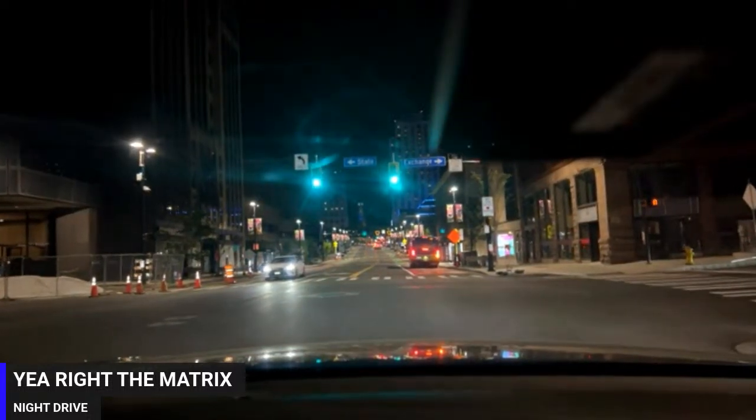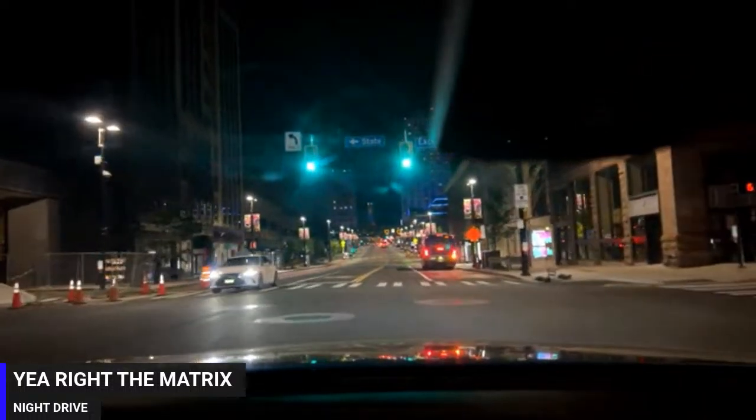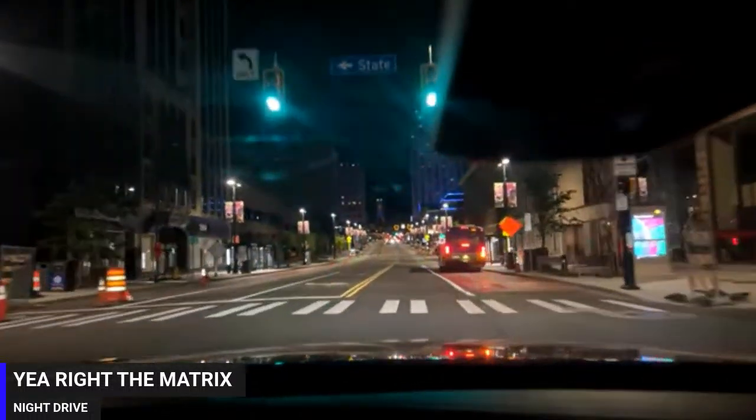Unnecessary stuff. And anybody else walking north on North Street from Edmond.